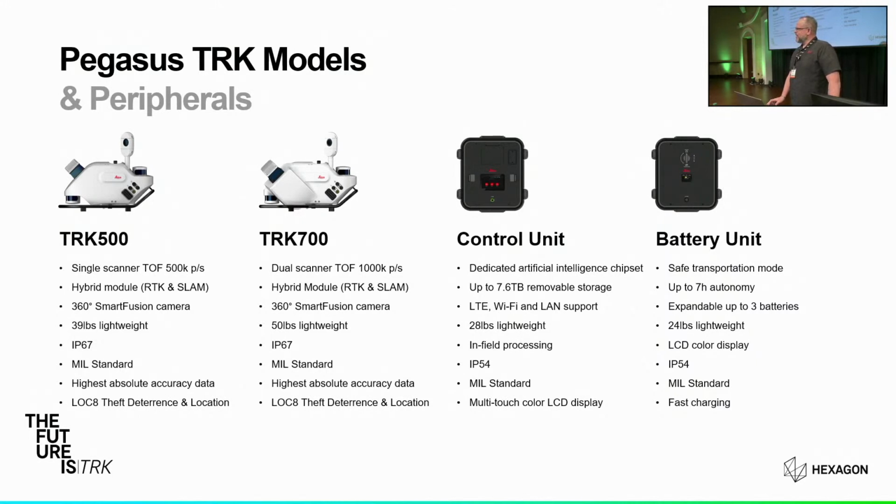It's expandable up to 3 batteries, so we can use 3 batteries in tandem, and the system will intelligently switch from one battery bank to another as needed. On one battery bank, you get up to 7 hours of collection, and it takes about 5 hours to recharge that unit.